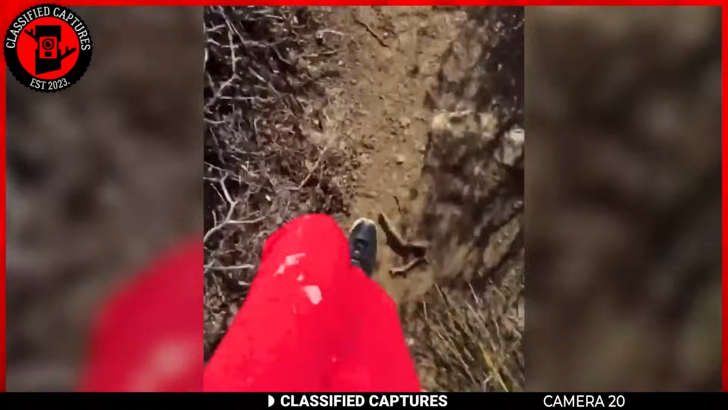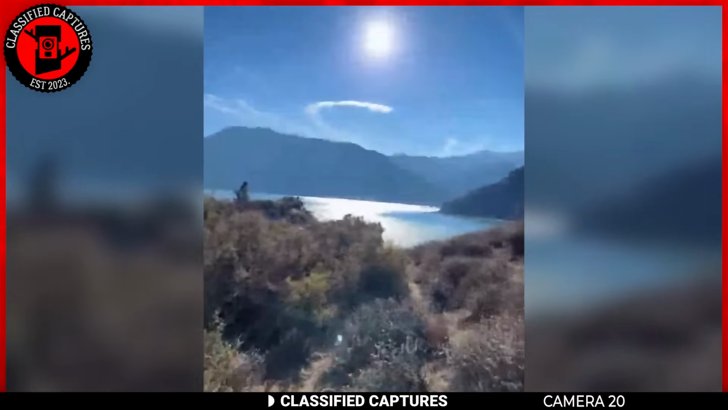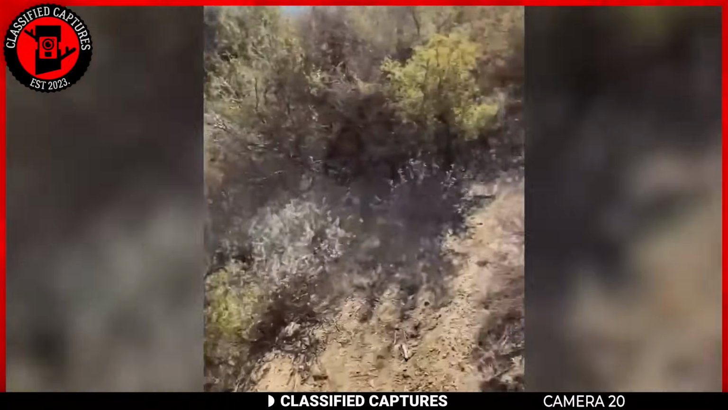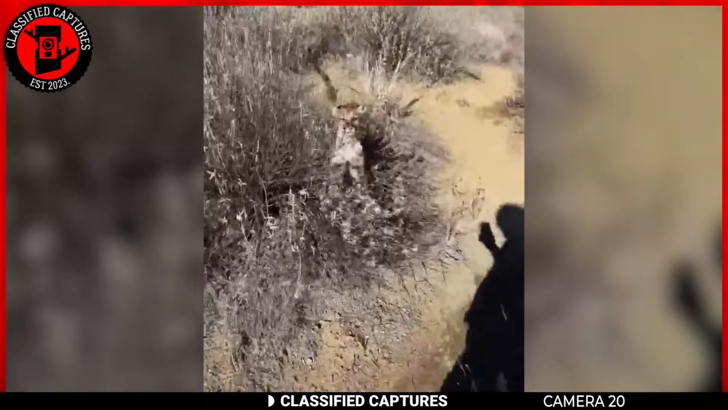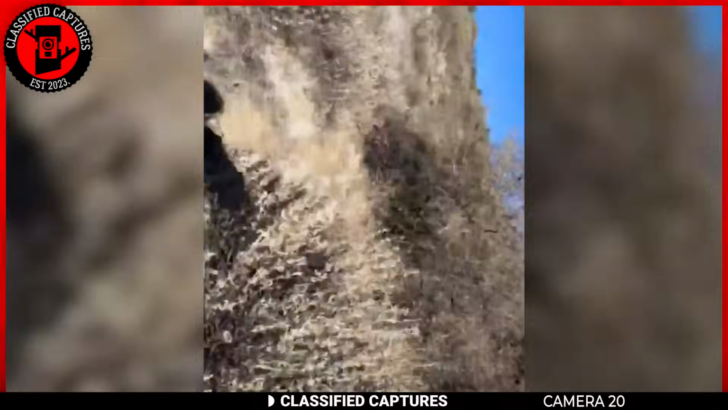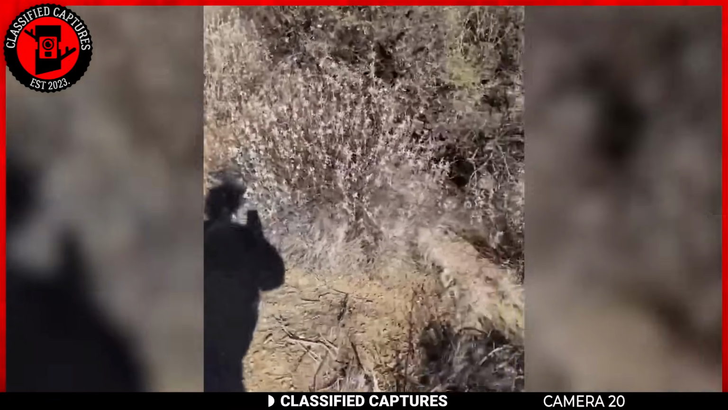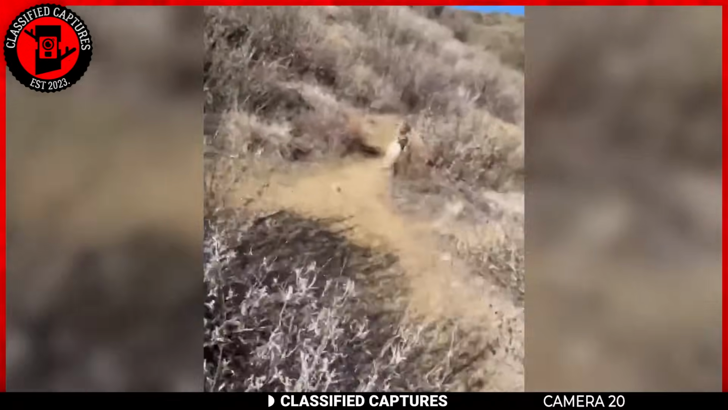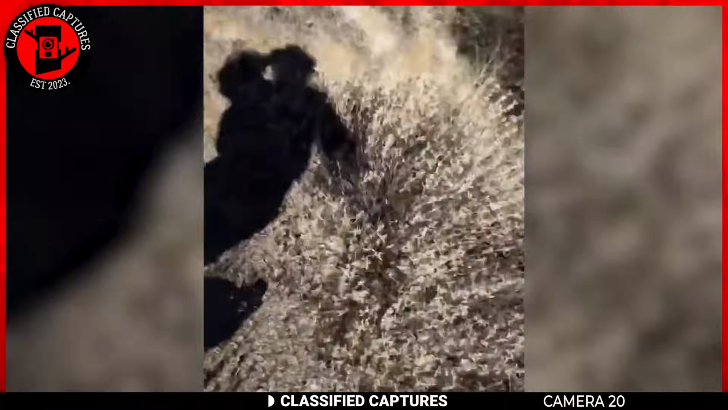A hiker was capturing the beauty of his surroundings on camera, enjoying the peaceful silence that surrounds him, when out of the blue, a creature emerges from the shadows. At first, he's startled, but soon that surprise and shock becomes nothing more than fear. It was a majestic mountain lion. Its piercing gaze is filled with curiosity. The camera keeps rolling, capturing a breathtaking encounter.